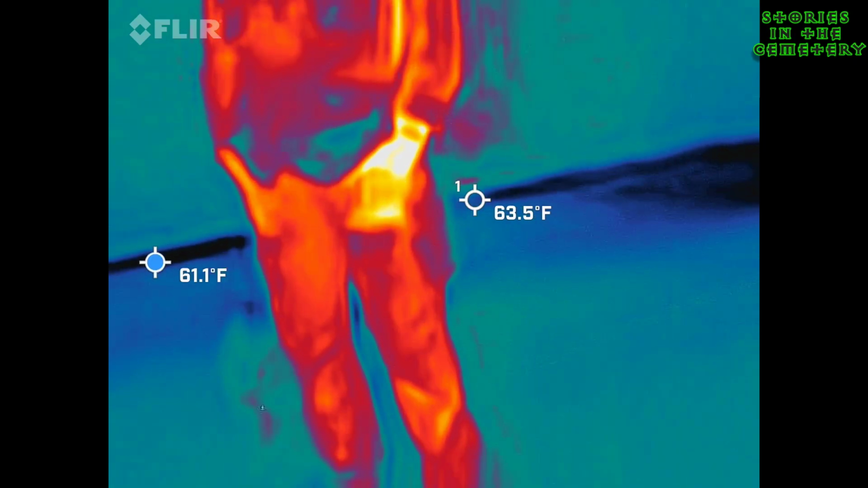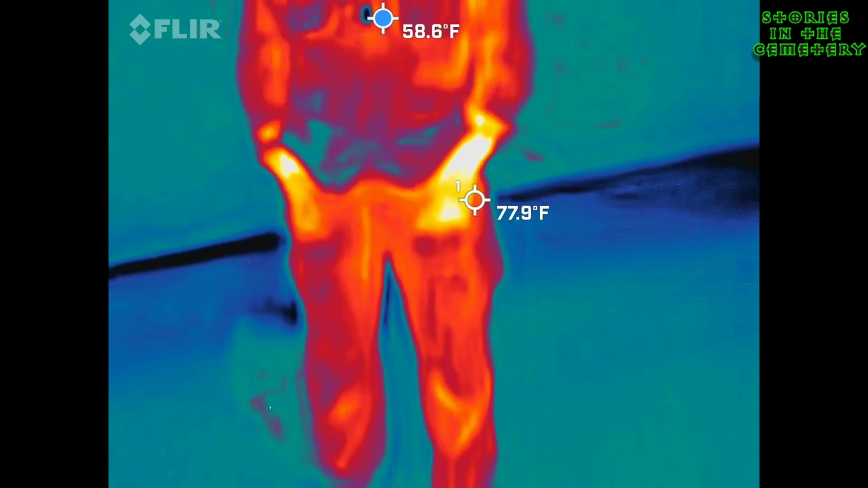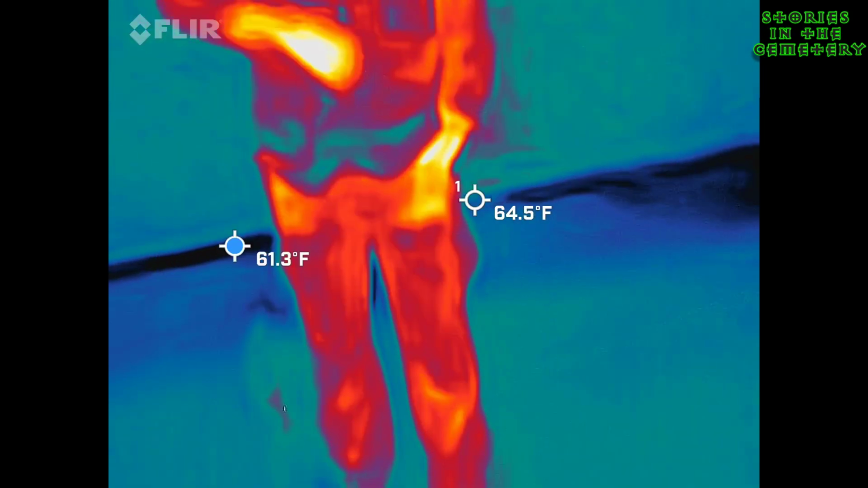I appreciate it though. Like they're not paying attention. Film them away. She just moved her camera because they were walking by.